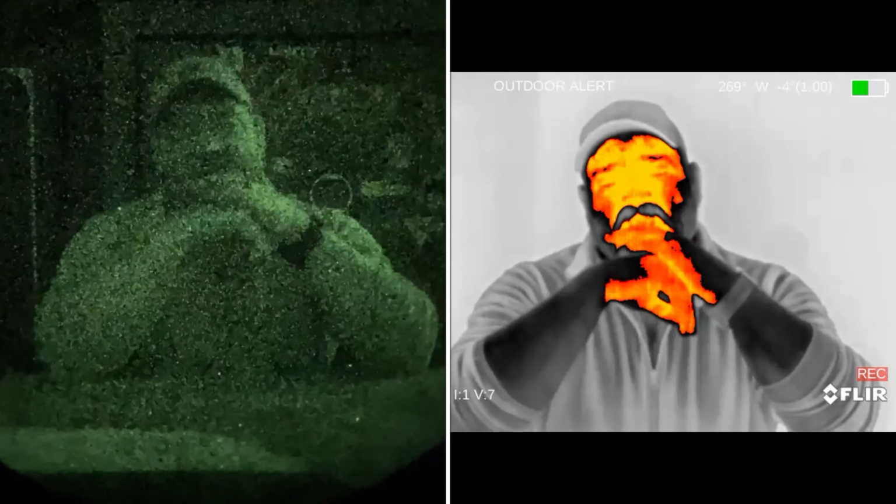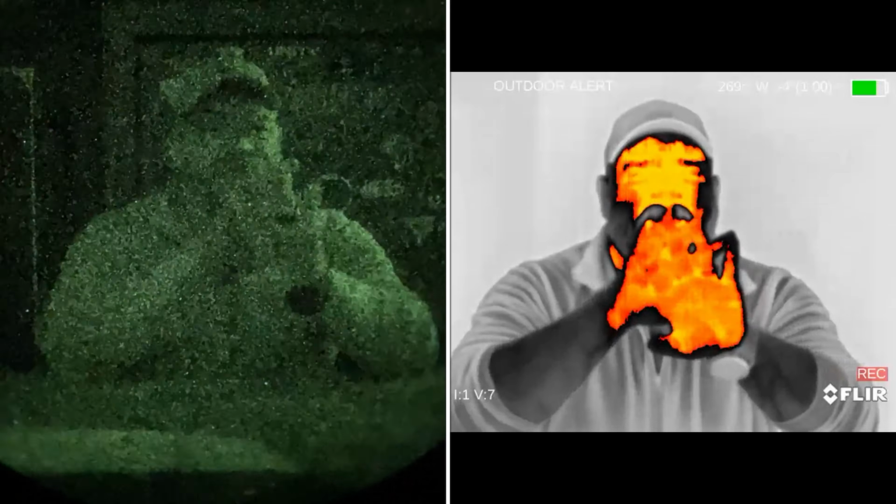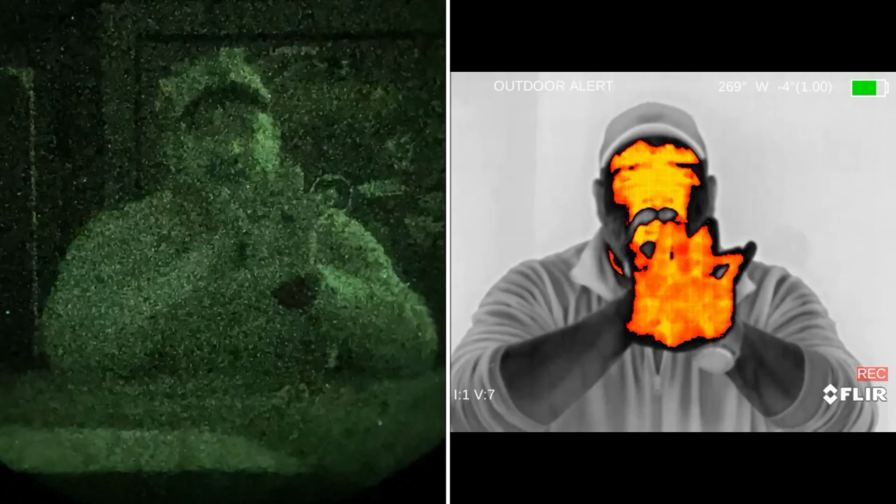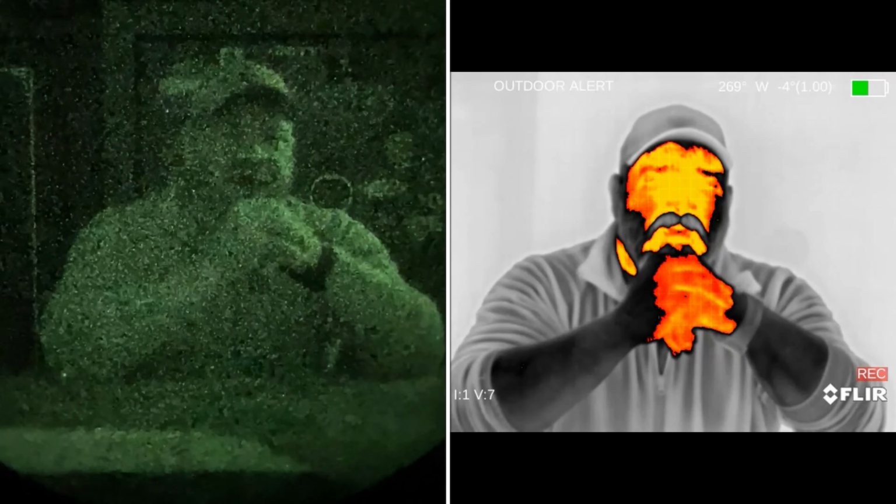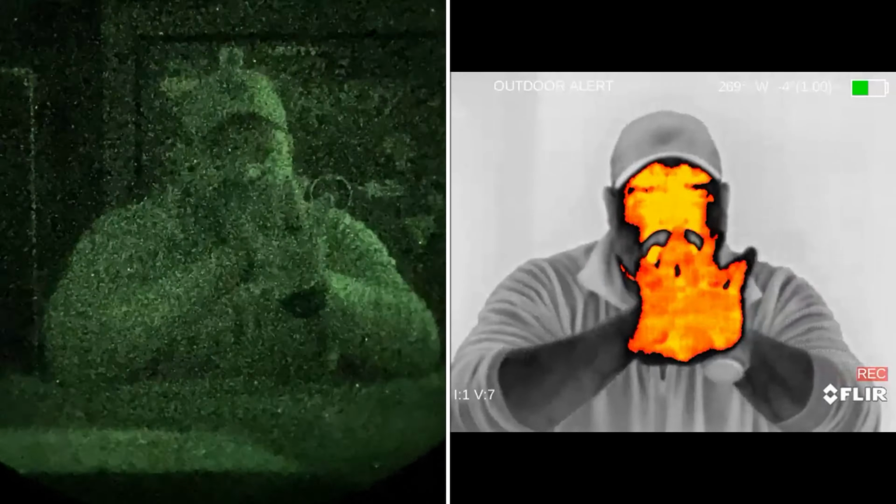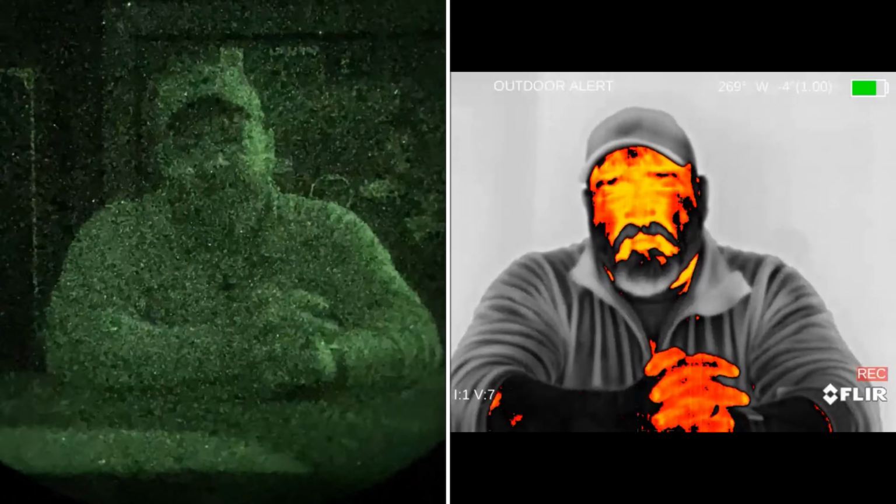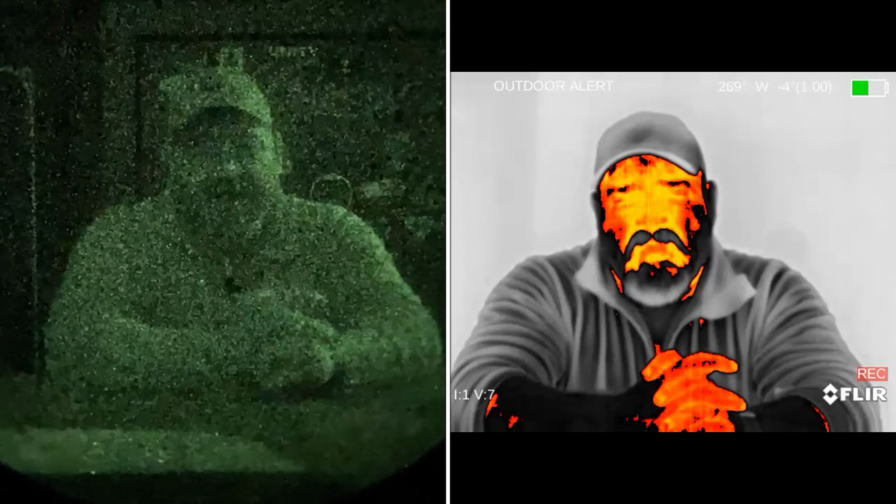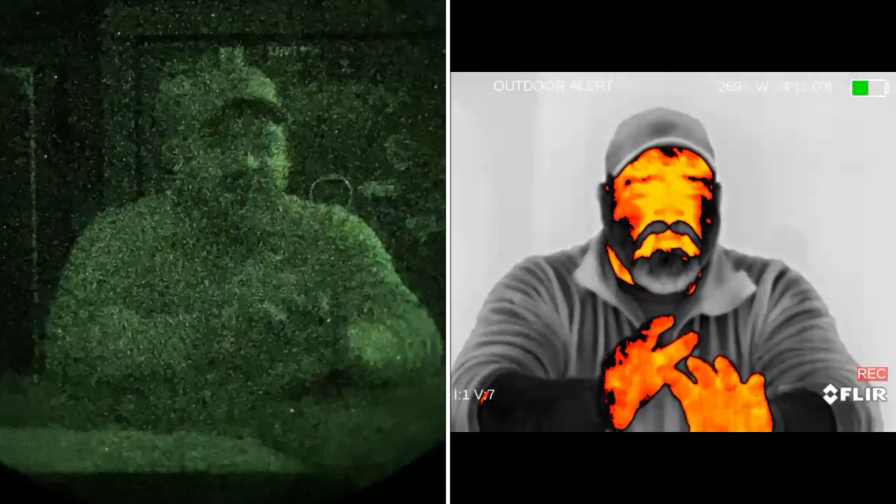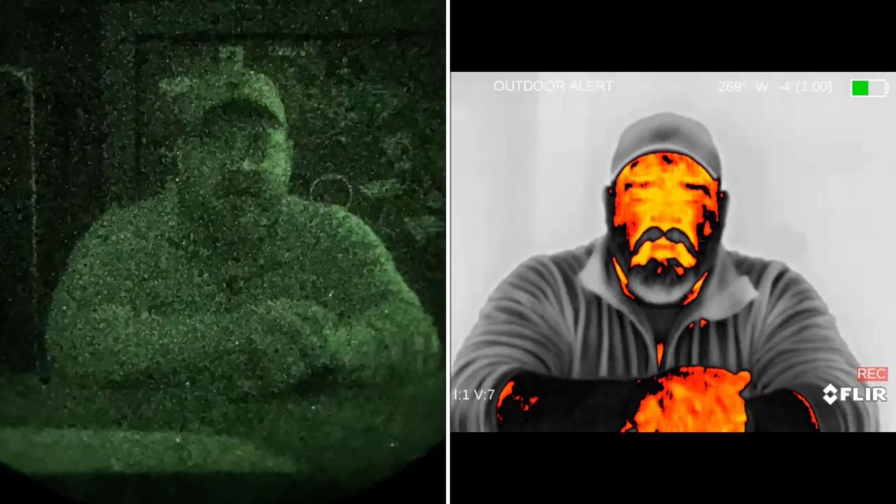And again, it's almost never going to marry up perfectly to have that fusion or that overlay. Some people's brains can do it, but majority of us can't. So if that's your goal, is to have that fusion image with a FLIR breach and a PVS14, it's not going to happen. Okay, the chances of it happening are very slim. It'll take a lot of time, a lot of work, even just to try to get them to fuse together to have that overlay appearance.